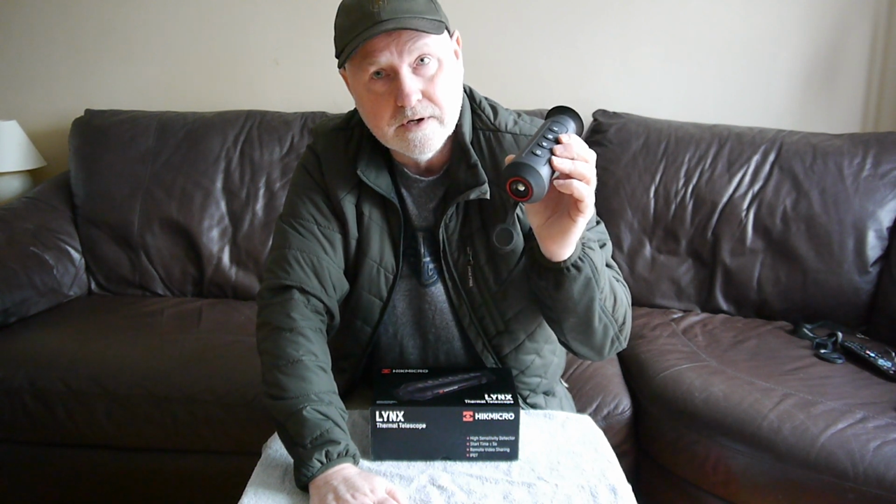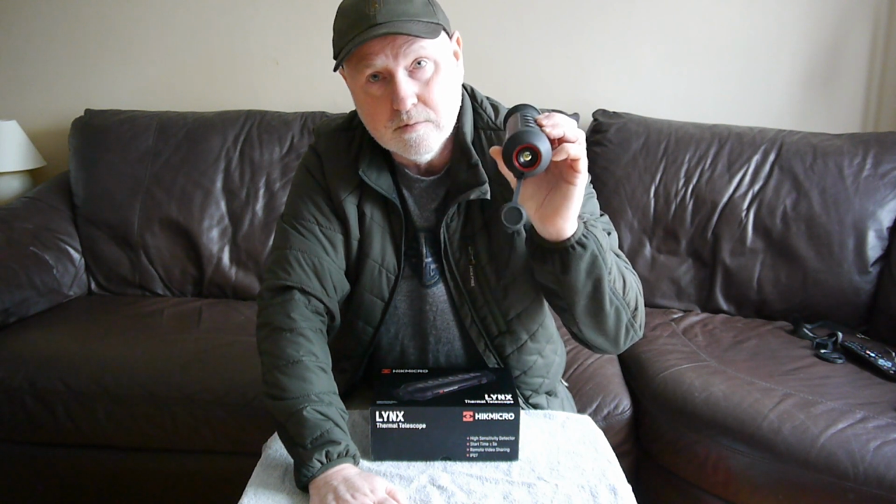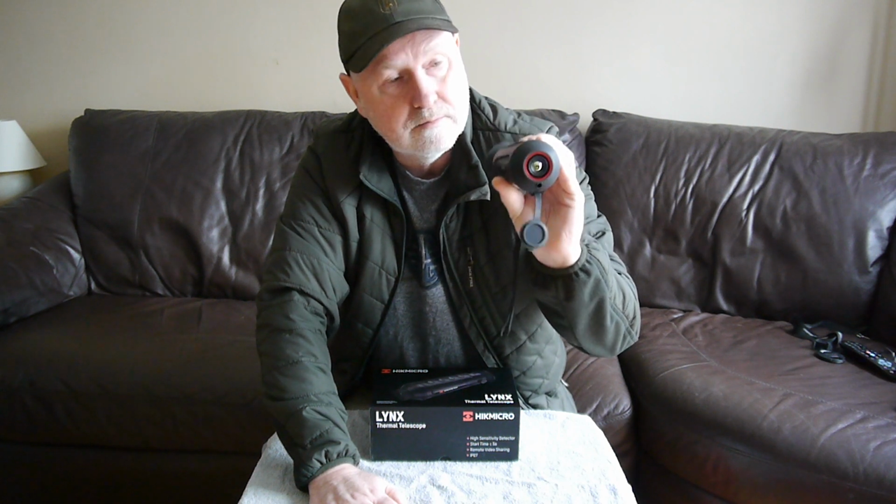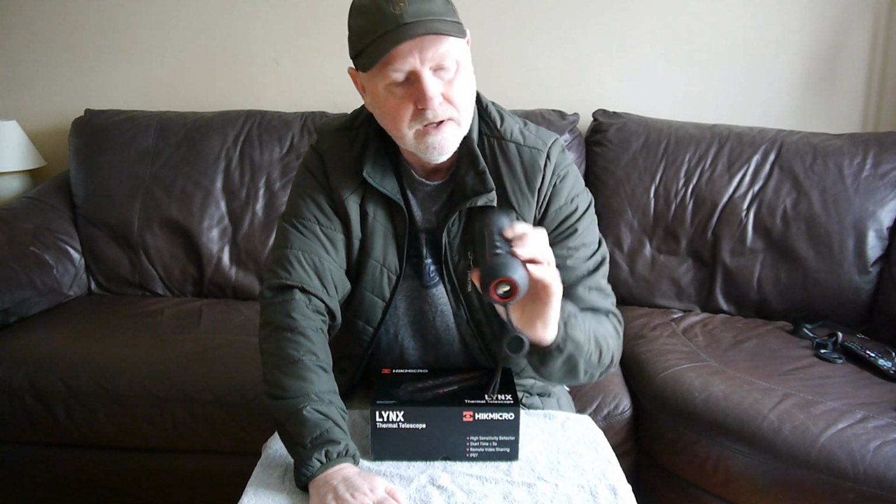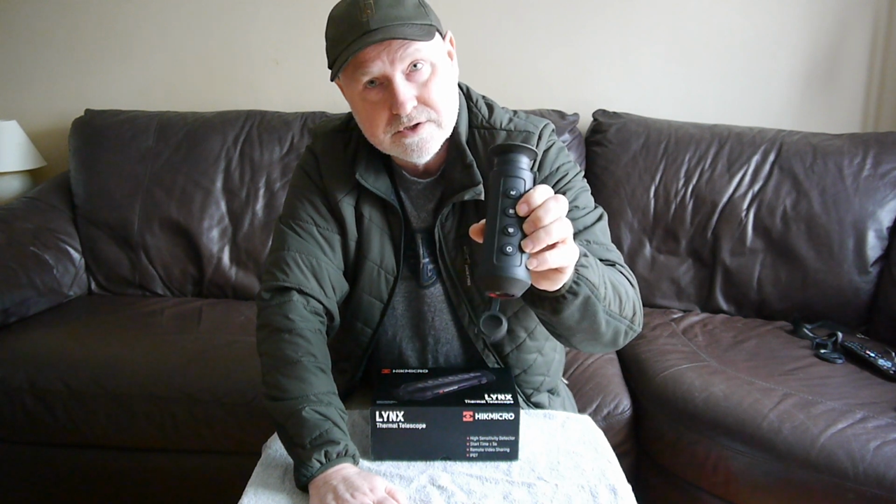And then to stop your recording, again one long press will stop it, and it will automatically save onto the internal memory. Next button is the memory mode button, sorry.